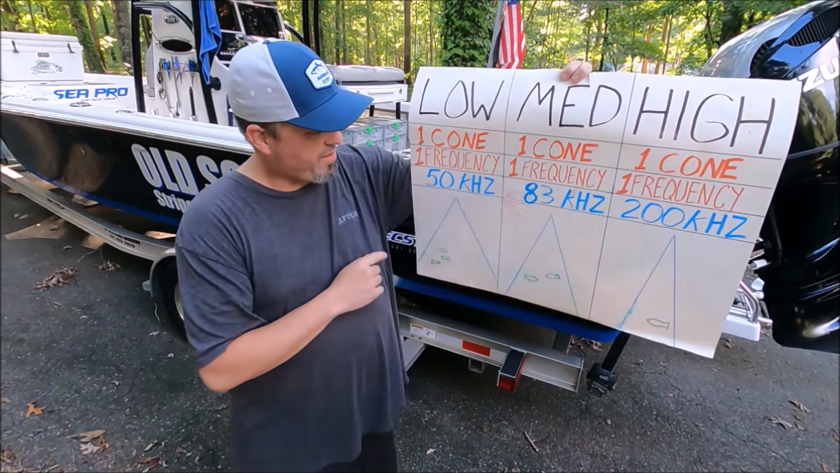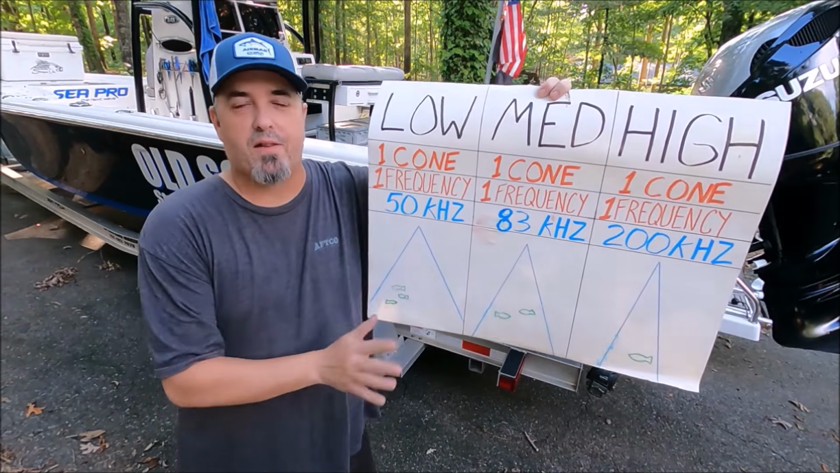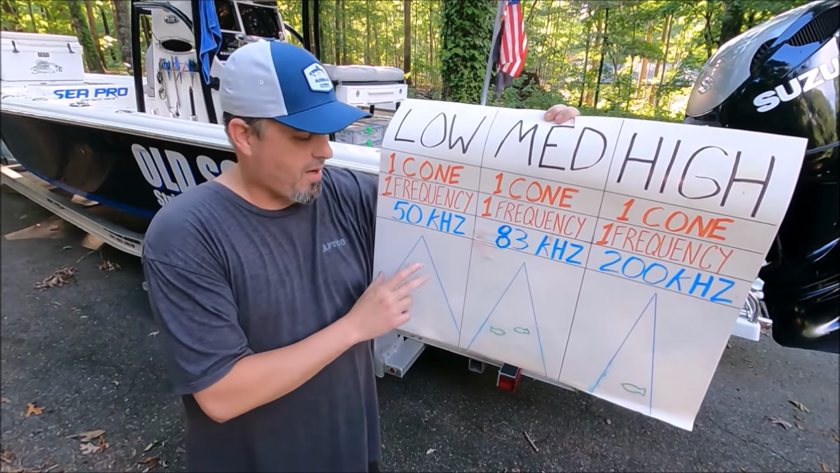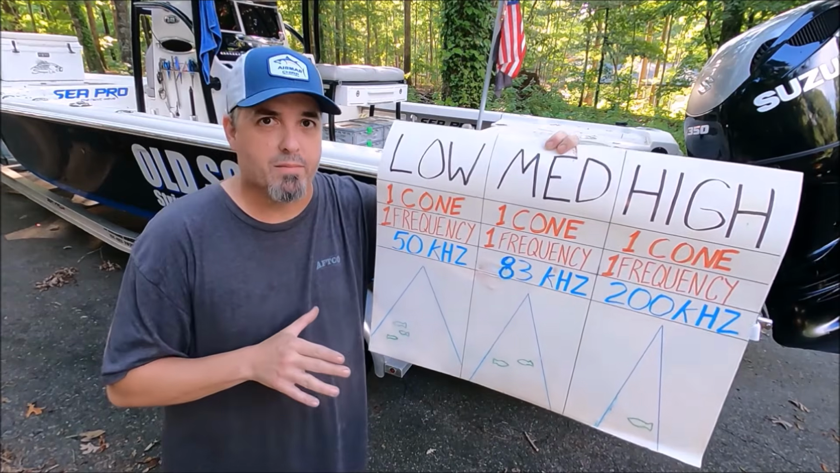So you may look at a 50 and say, look how wide that cone is, it probably doesn't go very deep. It has nothing to do with the cone. It's all about the frequencies. I talked to the people at Airmar, and that's exactly what they say. They say, Mike, it has nothing to do with the cone. The frequency is what makes it work deeper, better.